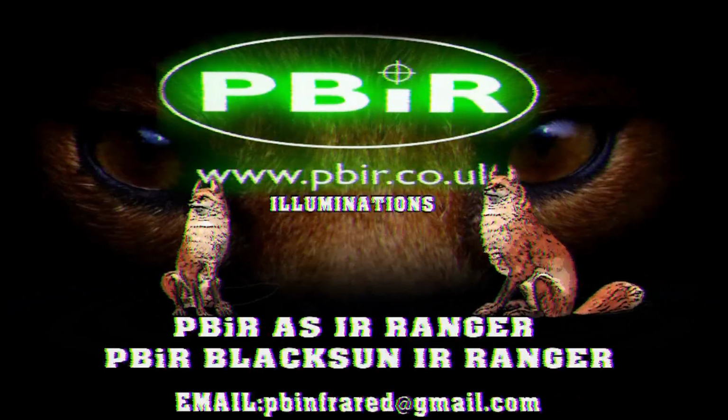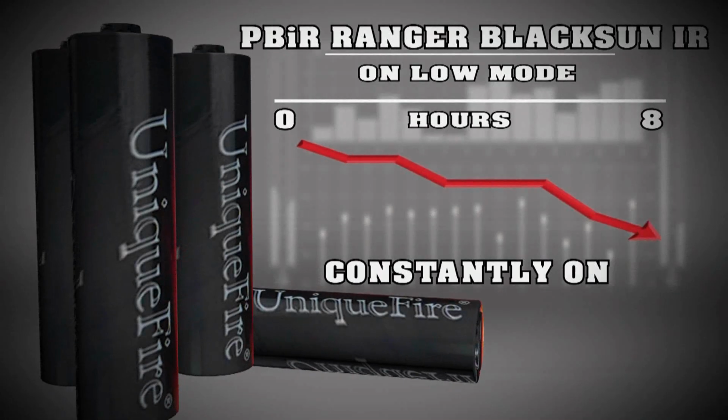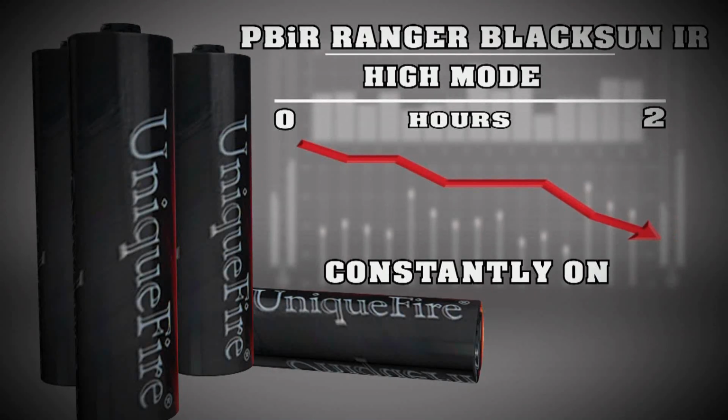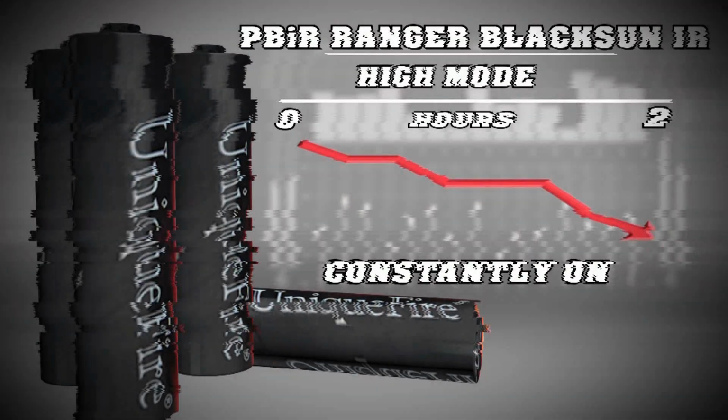Okay, so powered on one battery, just how long of use will you get in the field? Using Unique Fire batteries, you get a massive 8 hours on low mode, and that's constantly on. Now use wisely, you will get a full night's use out of this torch. On high mode, 2 to 3 hours constantly on. Again, use wisely, a full night shooting.